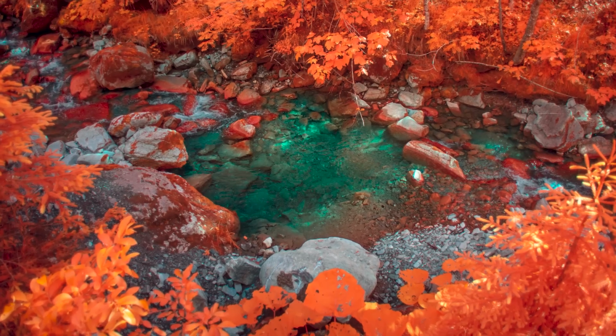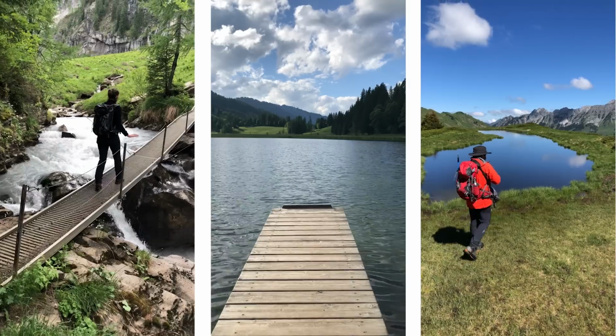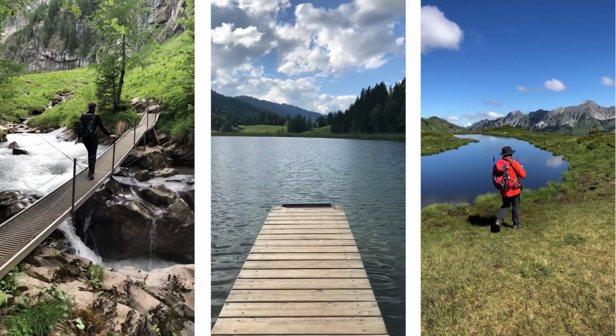I will explore the color variations of water in infrared photography by testing my camera in different locations.